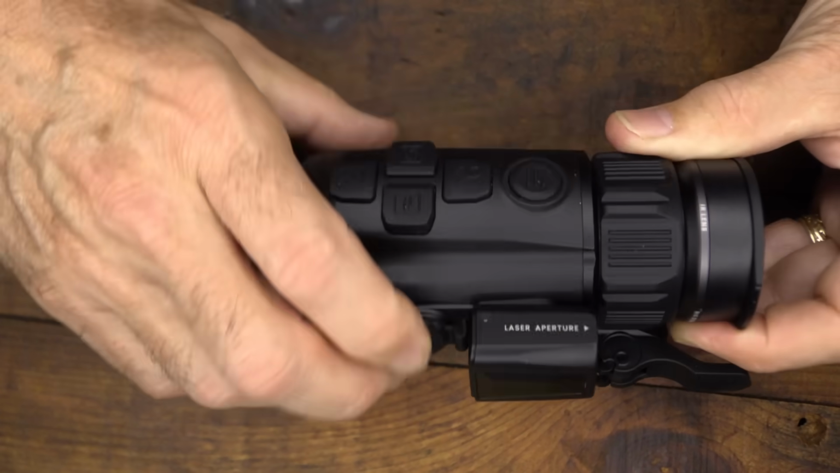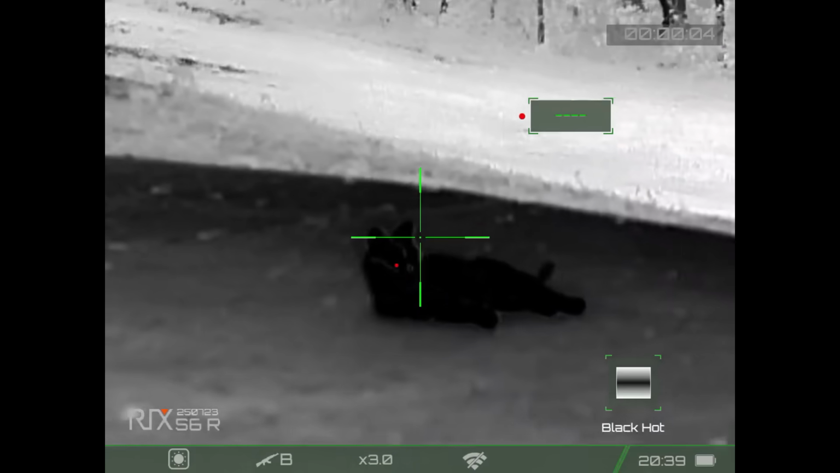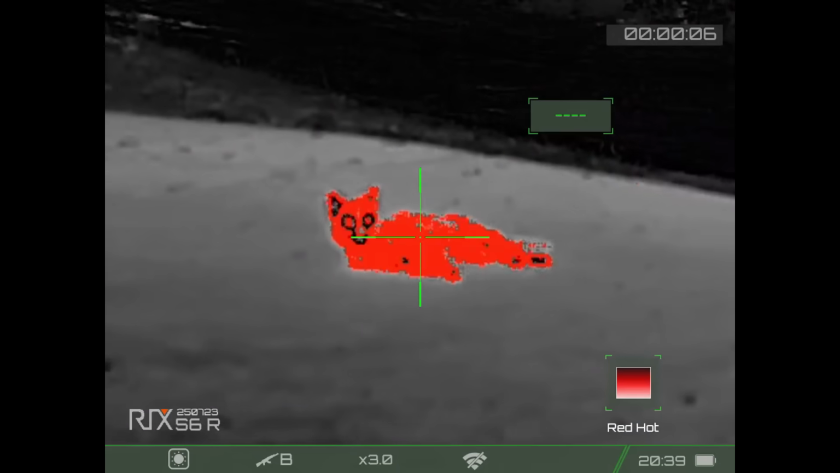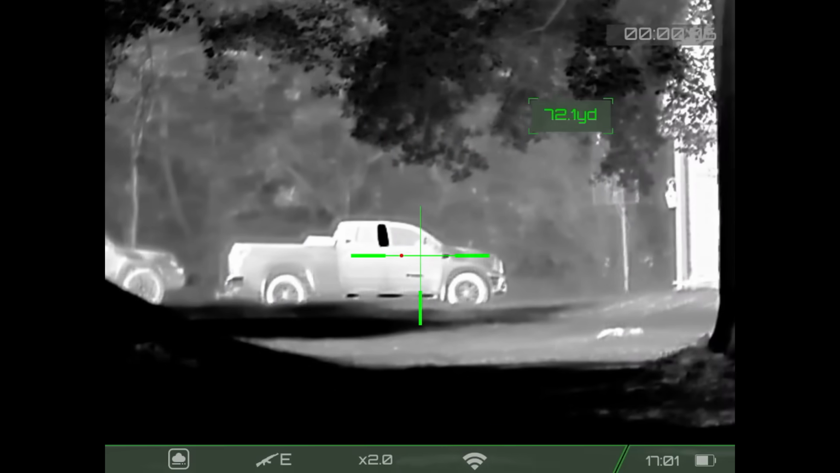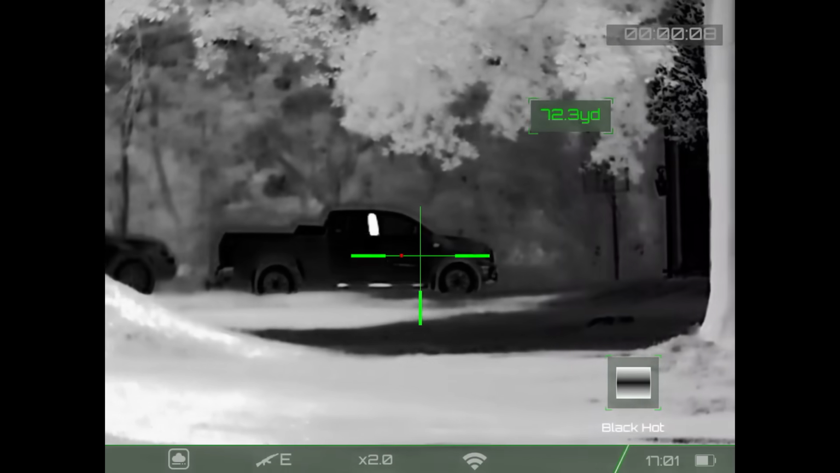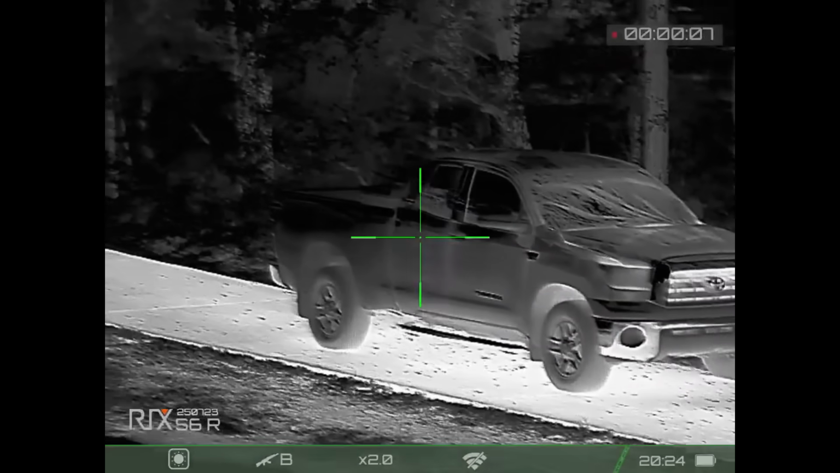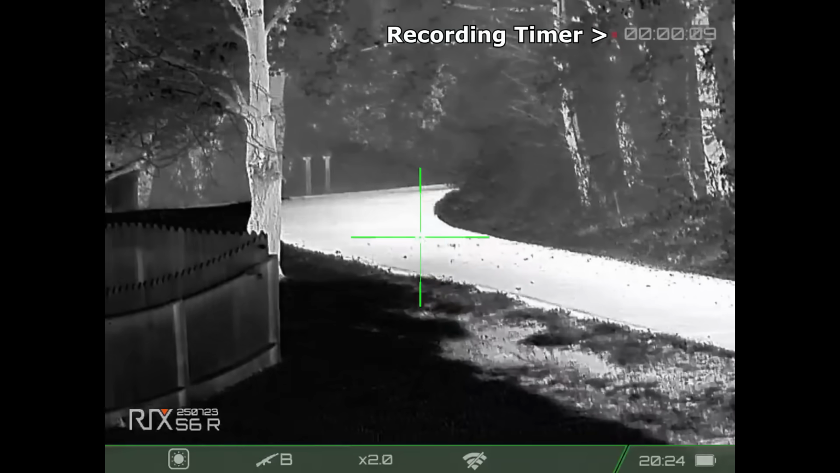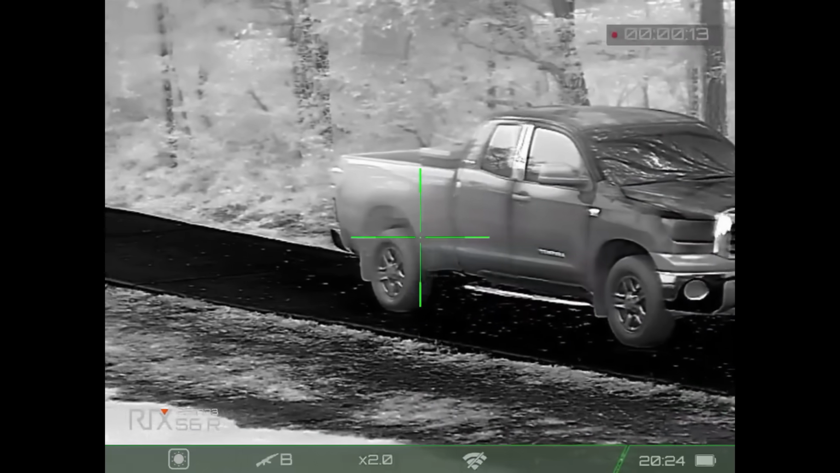So this has a video camera built in, and that way you can record your shots, or if you're doing surveillance or even security, you can get this on video. And the video is a 1024 by 768 resolution. Really, for thermal, it's a decent size. And when you are videoing, there'll be a timer that sets up in the right part of the screen, and so then you can tell exactly when you have your camera on and when you have it off.